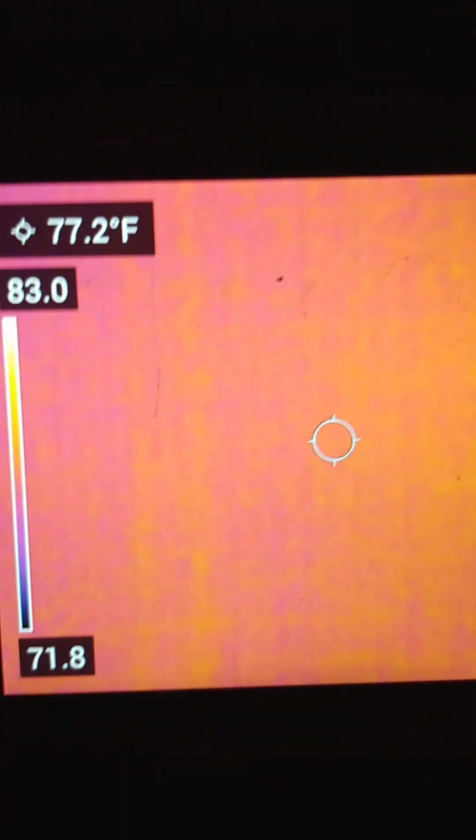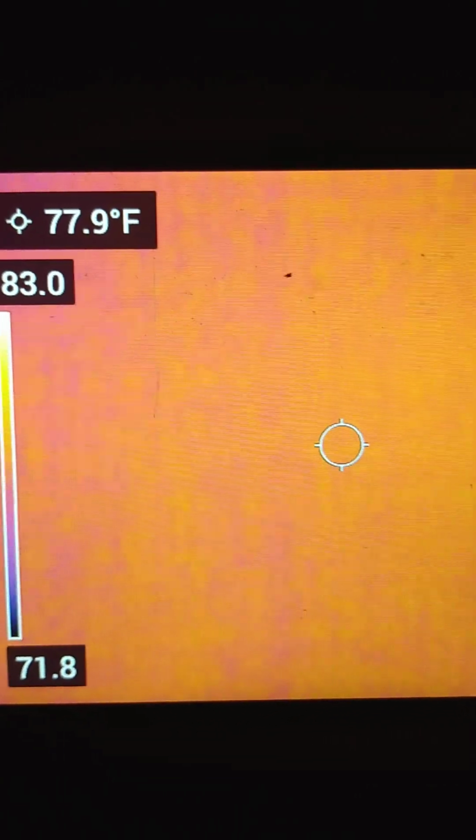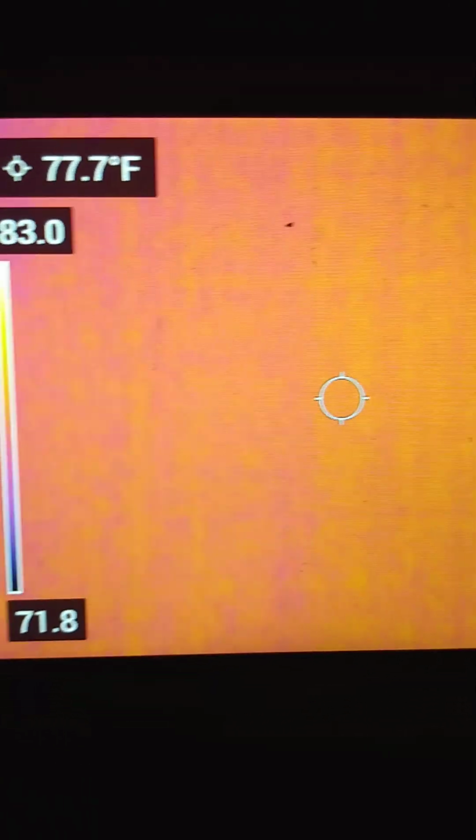Well, let's go along here and, well, that's a window. It seems to be as hot as the terracotta, but you can see it's a window. Let's go along the floor. Let's see if the floor seems to be warm. 77.9 degrees Fahrenheit.